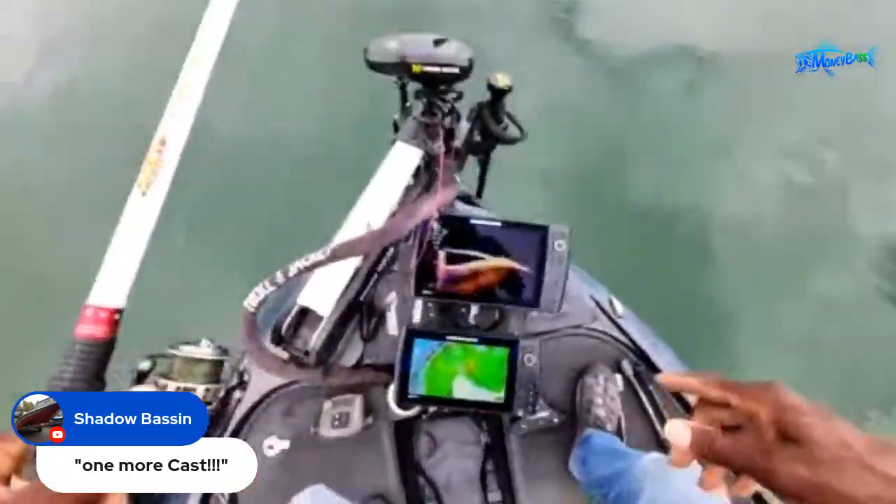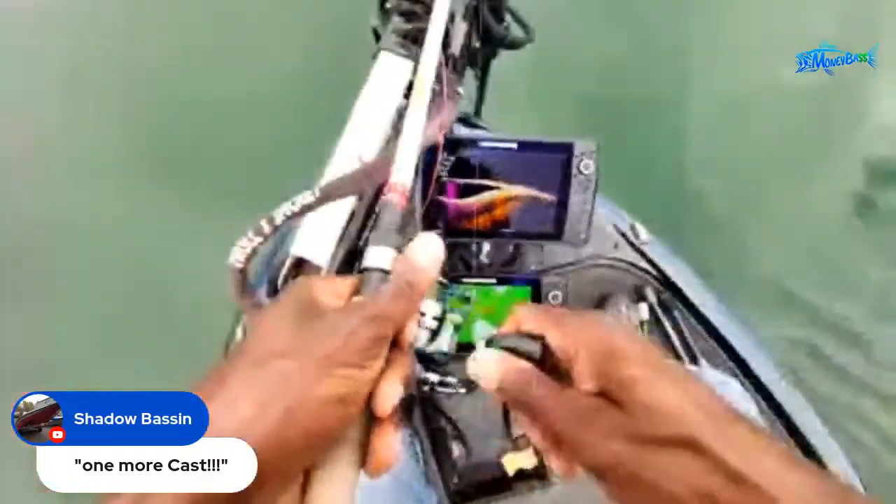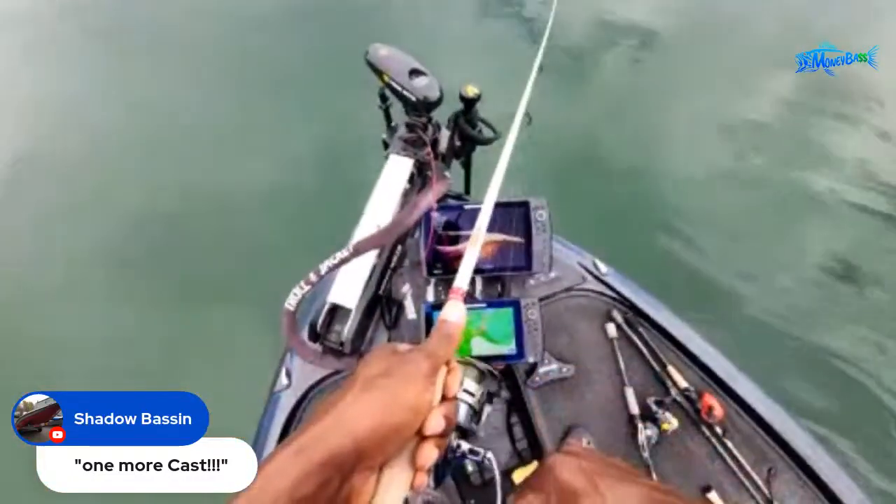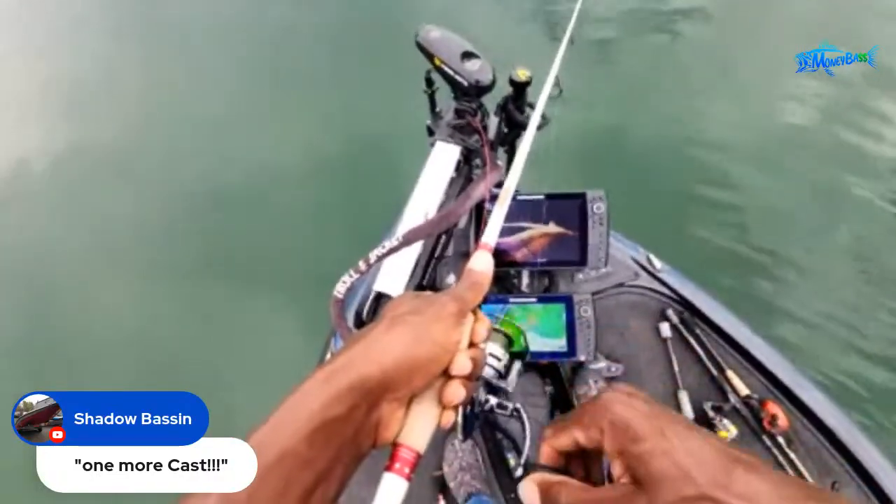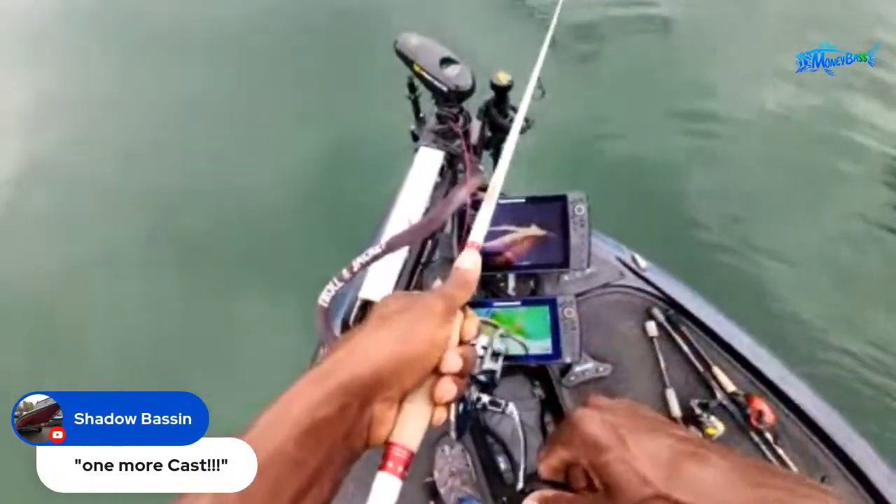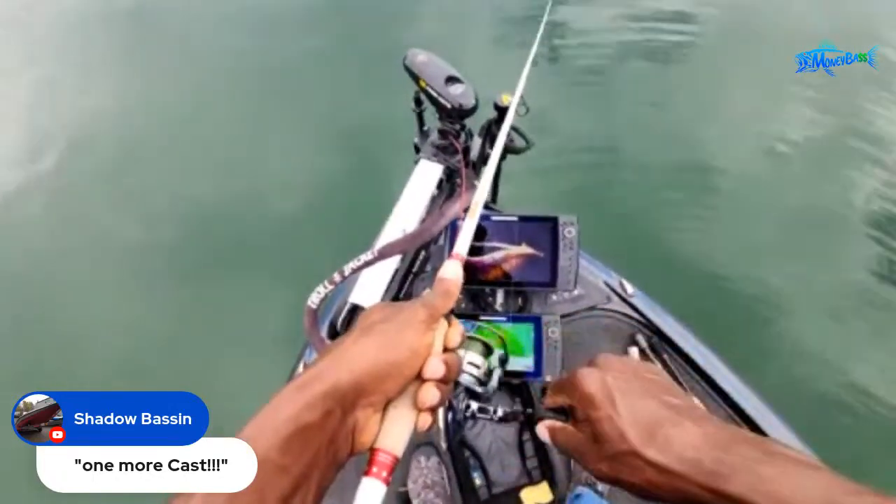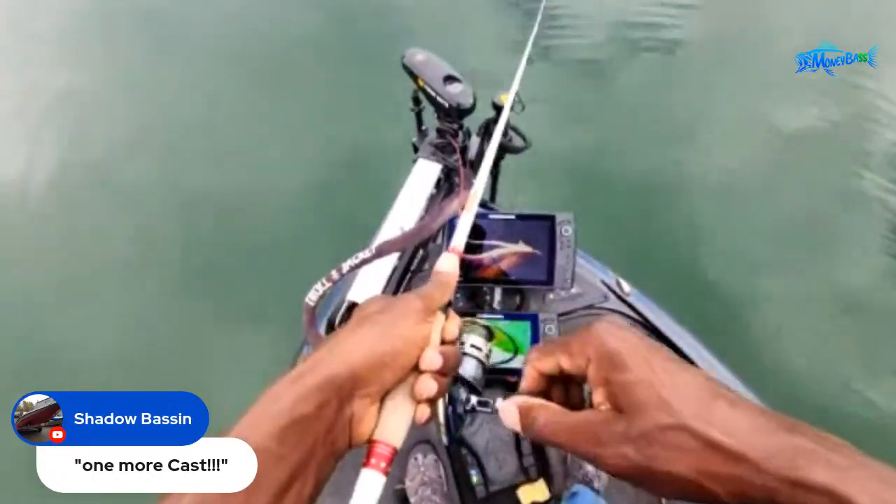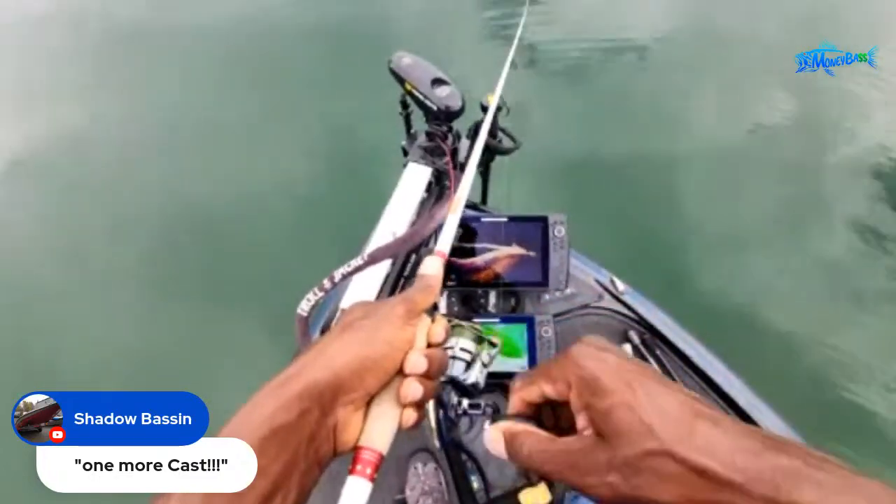All right, I see a fish coming up to it already. You see that fish right there? There he goes, coming up to it. So let's see if he starts falling, then maybe one of his buddies will come over there and say, hey, I want a piece of that action. That's what we're trying to do, guys. Get him jealous, make him start fighting over it. All right, he's following it a little bit.